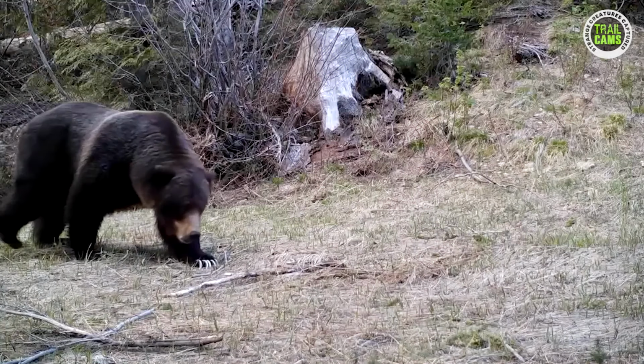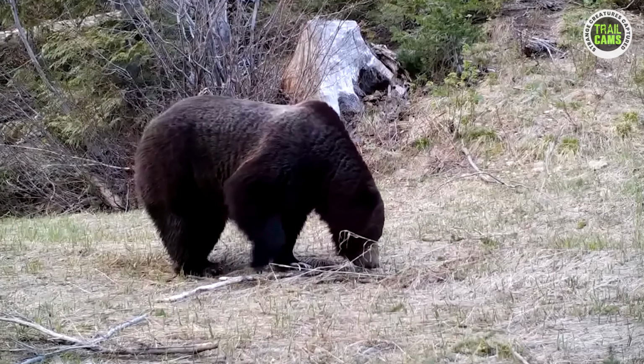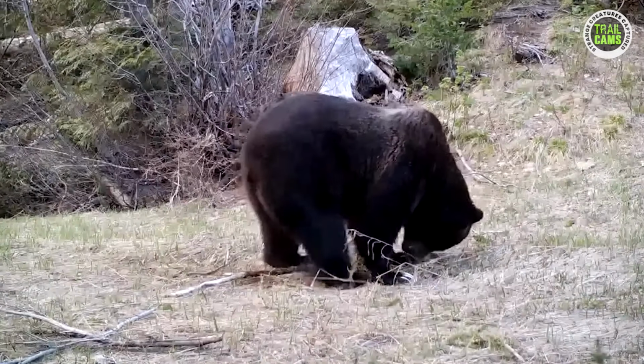The possibility of being attacked by a bear is almost 1 in 2.1 million, according to World Animal Foundation. Annually, there are about 49 bear attacks on humans worldwide, with 1 death in the US.